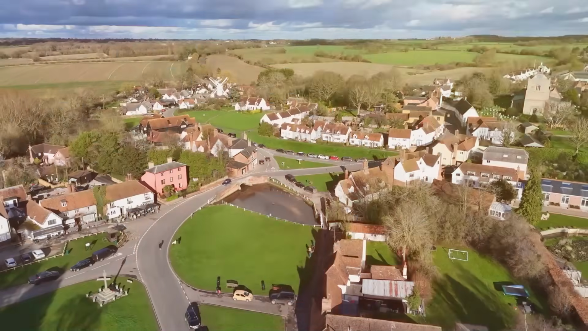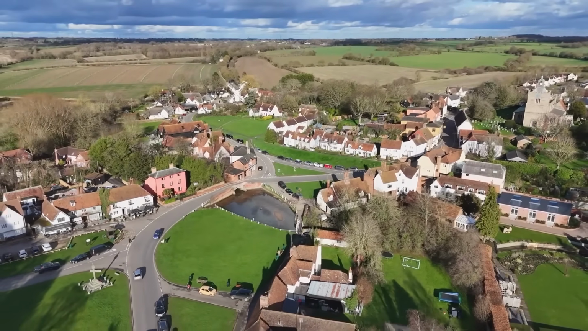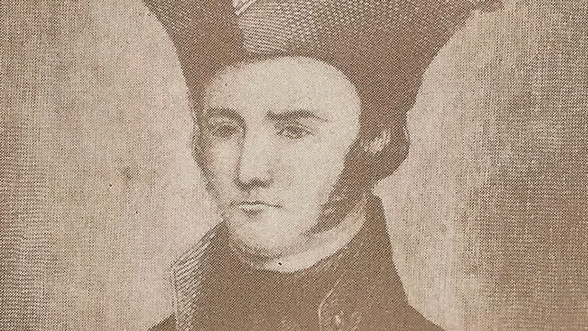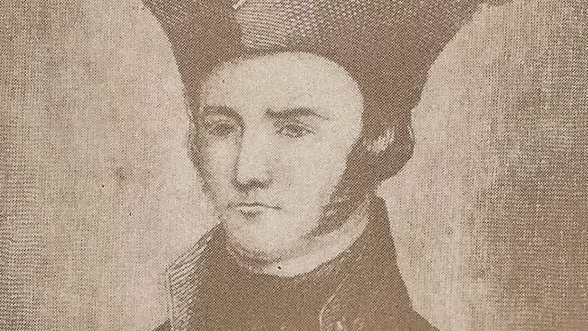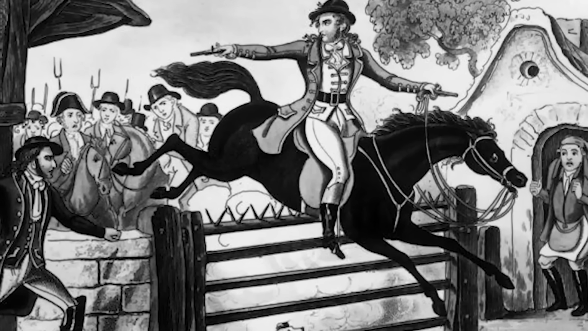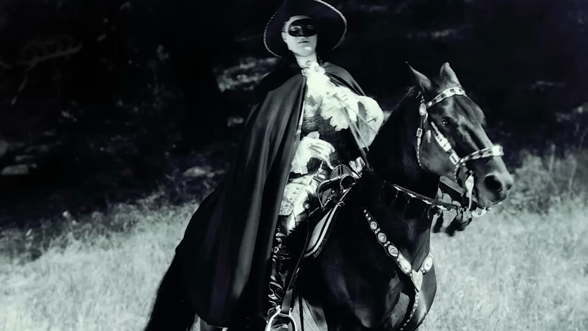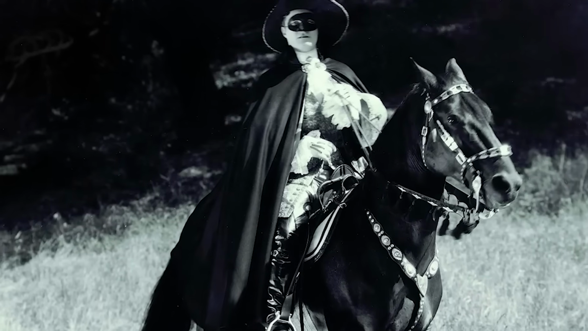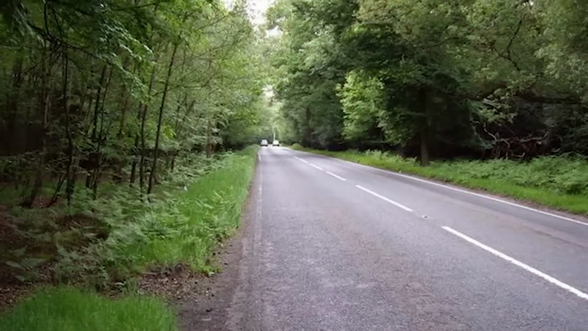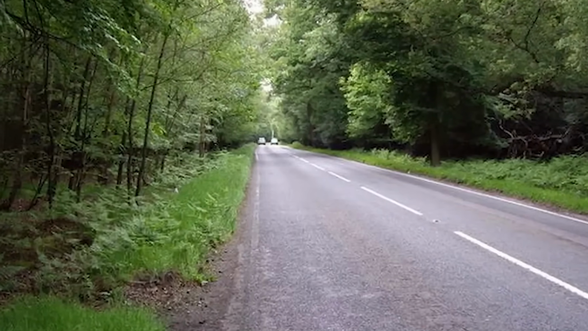Epping Forest in Essex, England is packed with eerie legends, and many of them have been around for centuries. Take Dick Turpin, for example, the infamous highwayman who's said to have held up in a cave as a hideout. Some believe his ghost still roams the forest, riding through the night on his horse Black Bess, dragging a woman behind him. Then there's Hangman's Hill, where the legend says that a hangman pushes your car uphill.